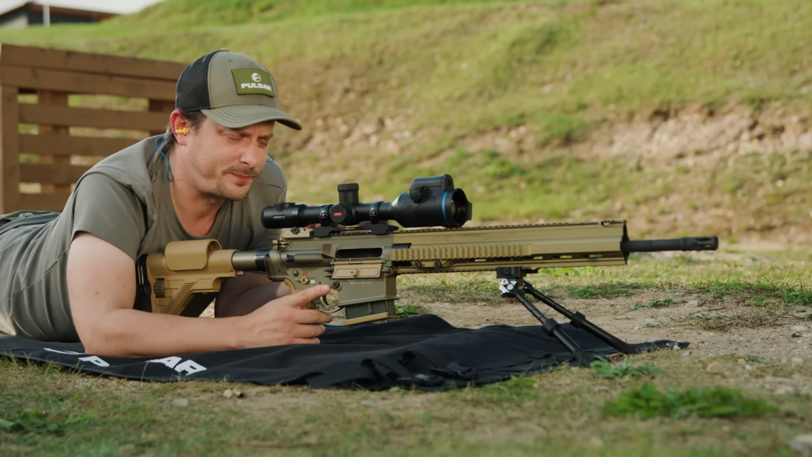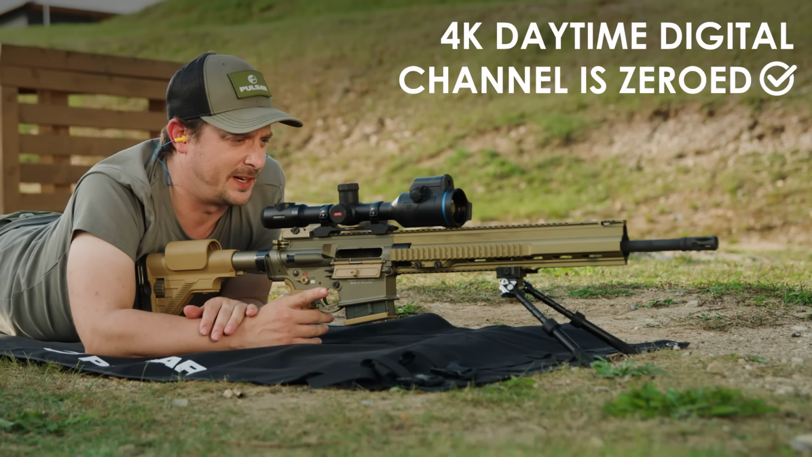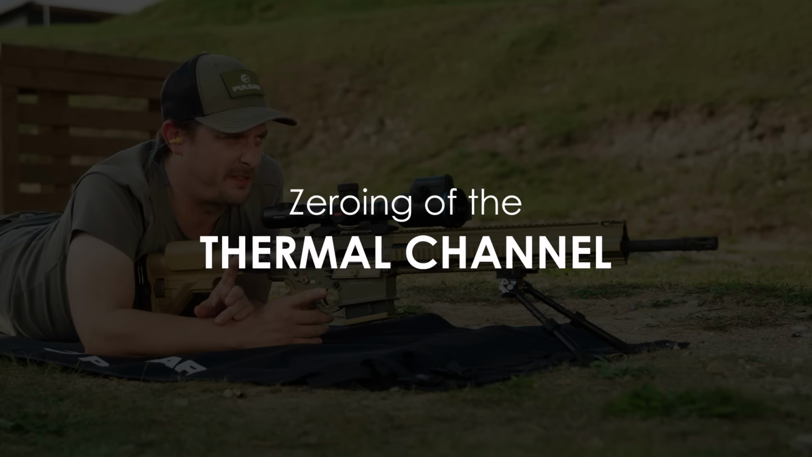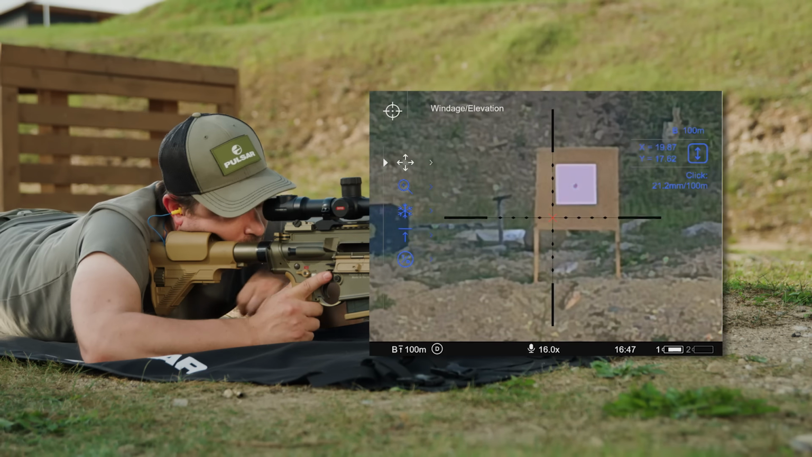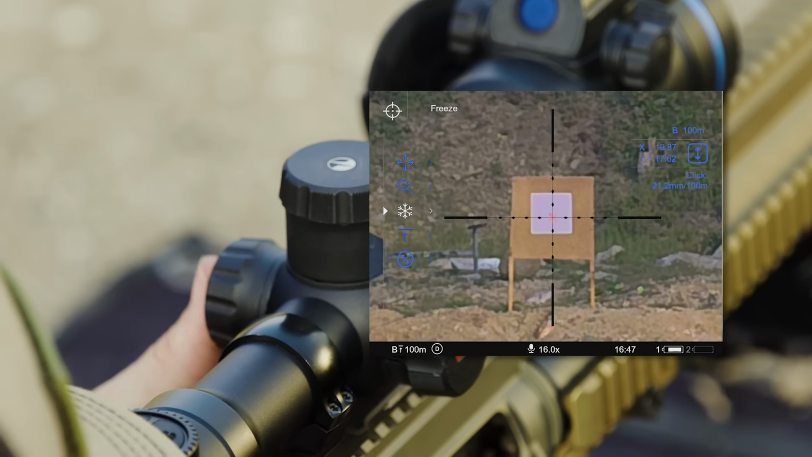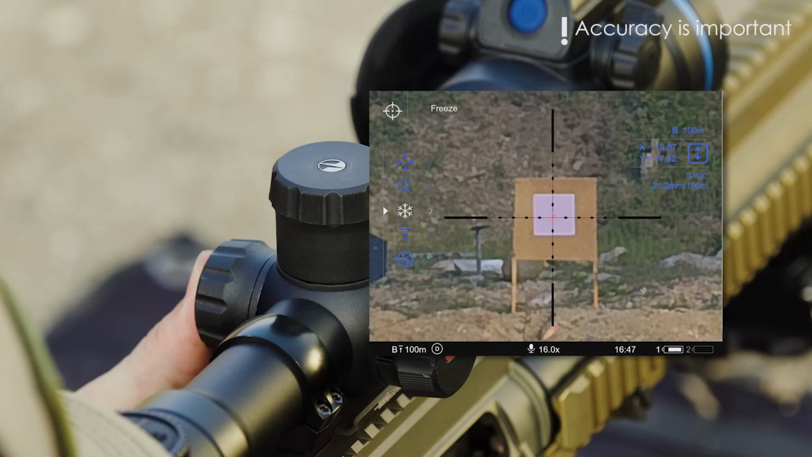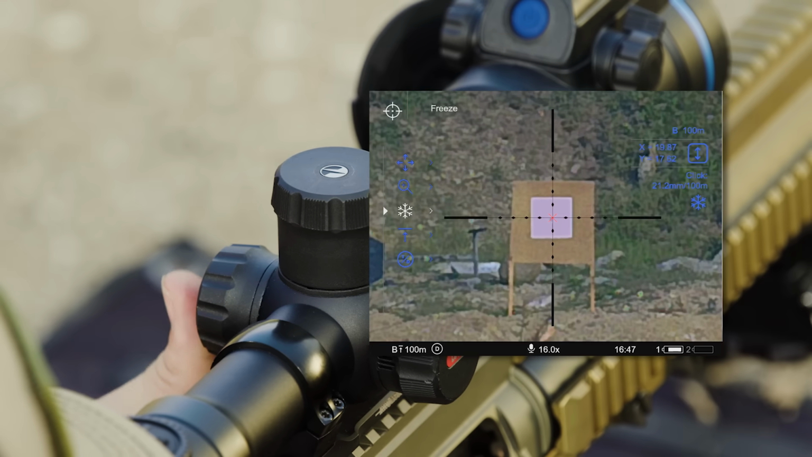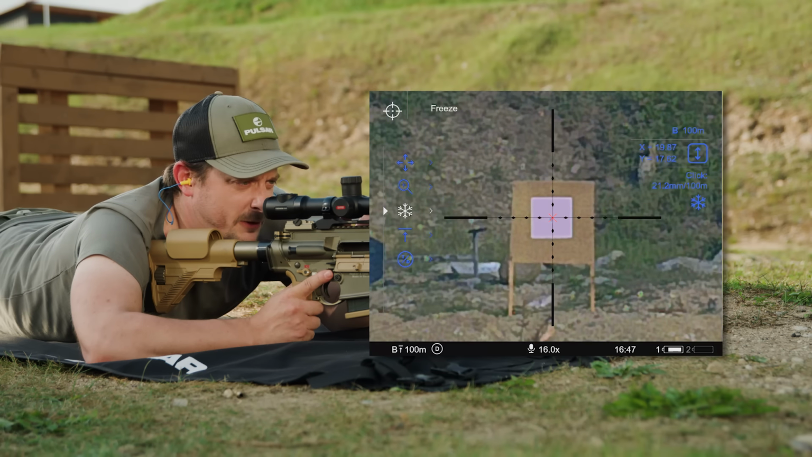All right, so the 4K daytime channel is now zeroed, and that was kind of quick and easy. Now we've got the second part. We're going to zero the thermal part. We know that the daytime channel is zeroed, so we want to freeze the image just like we did before. It's important to be as accurate as possible with the freezing. I'm going to try to get steady, and there. So we're pretty much on the bullseye with the frozen image.